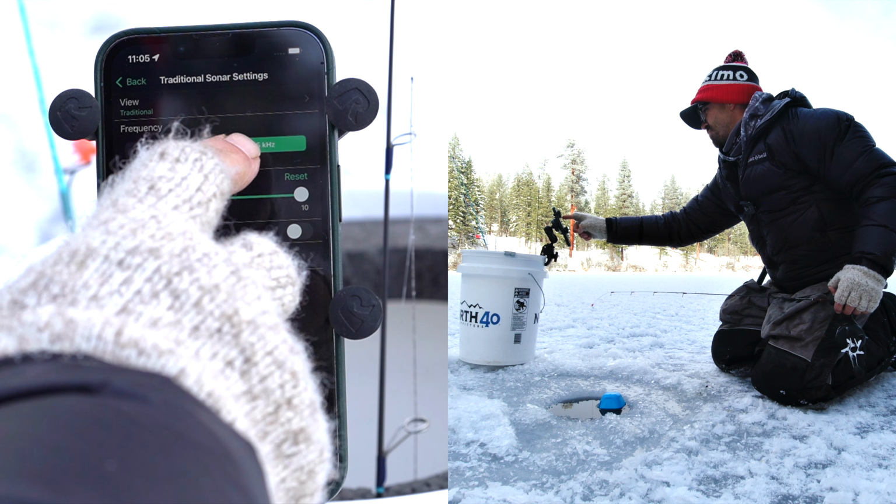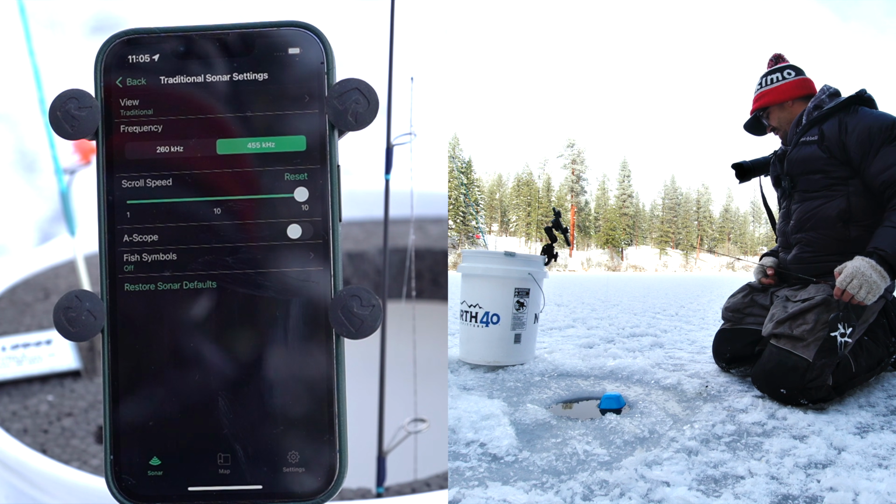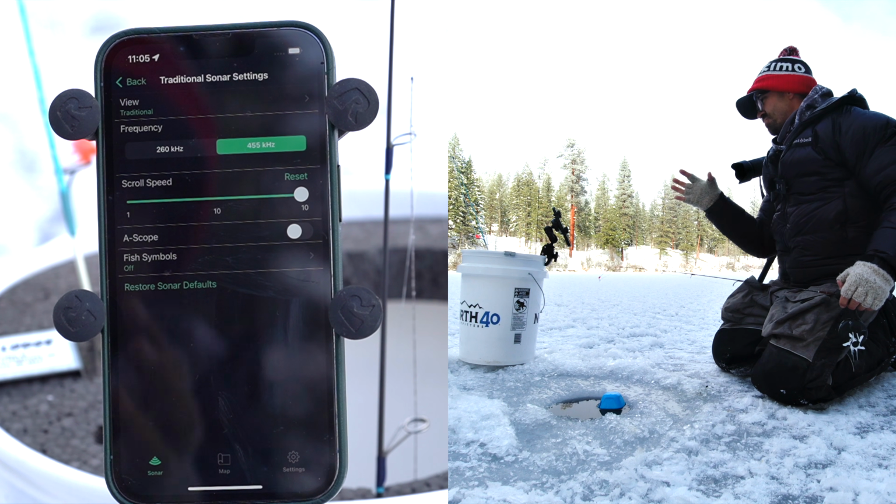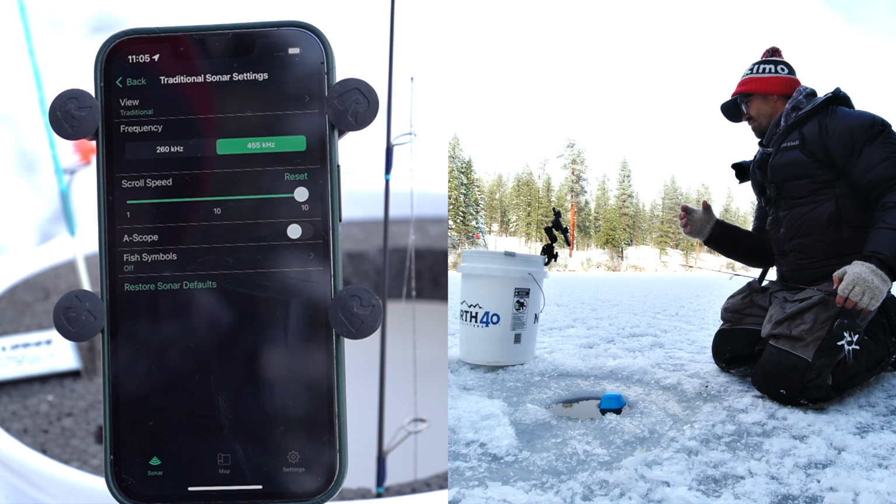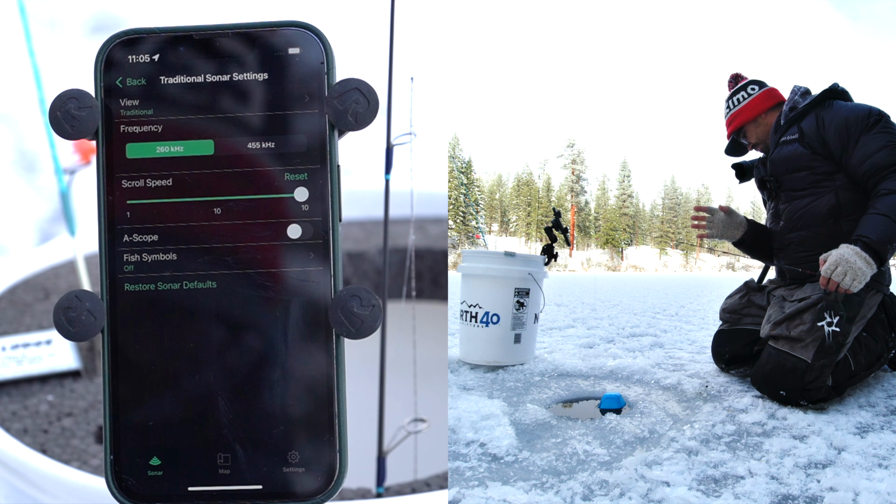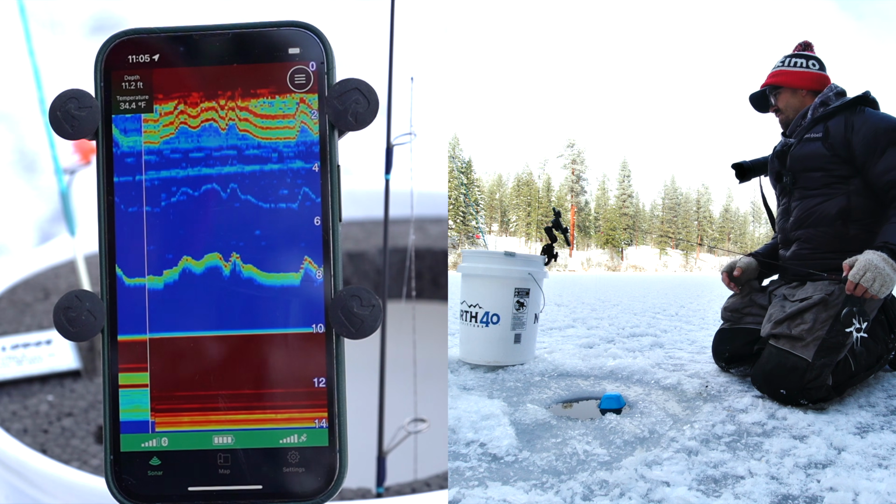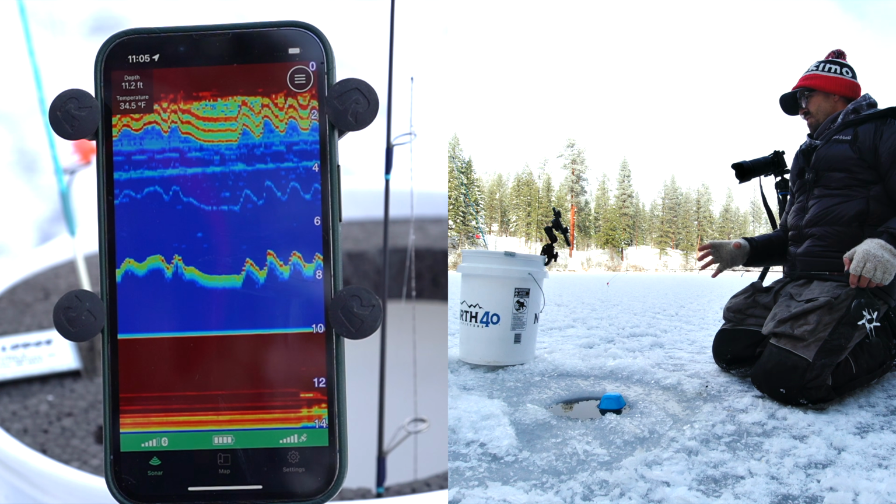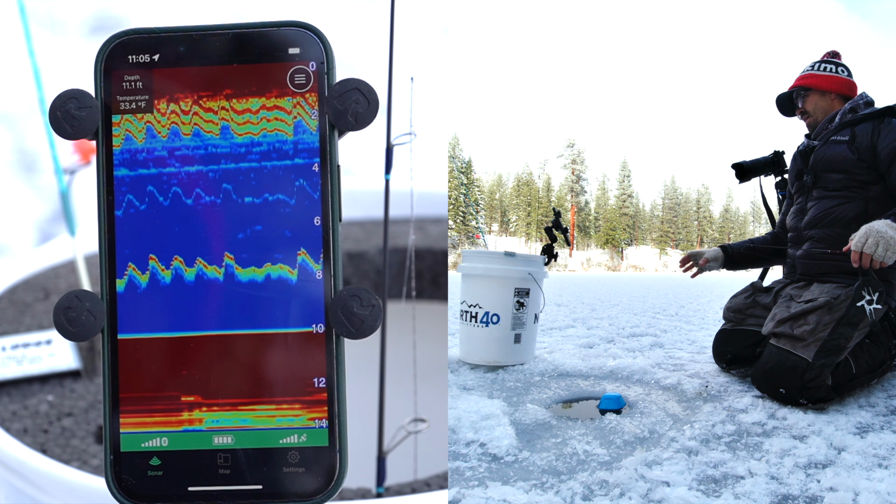So remember, as you go up in frequency, the narrower the cone gets. So at 455 kilohertz, you're getting a 9-degree cone, which is pretty good for ice fishing because it's going to just be shooting right below the hole and let you see your jig better. At 260 kilohertz, you're going to be getting a 22-degree cone. And when we go back, I'll just show you that. You'll see that the signal's a little bit different. So this might be better if you're wanting to detect fish coming from further away.